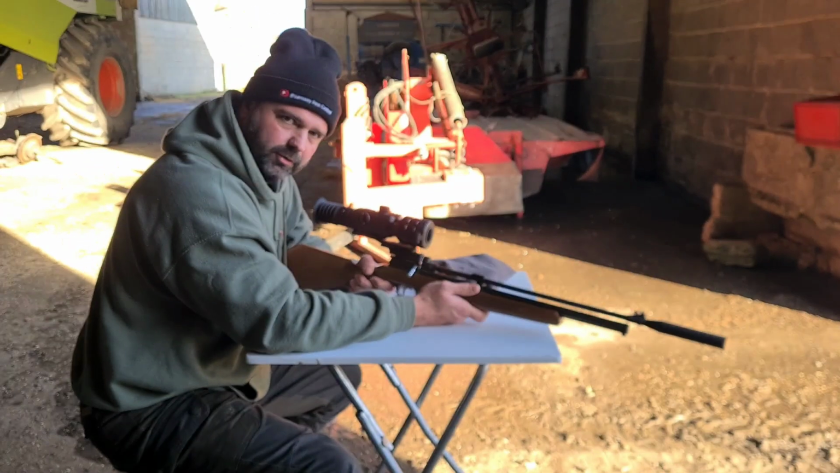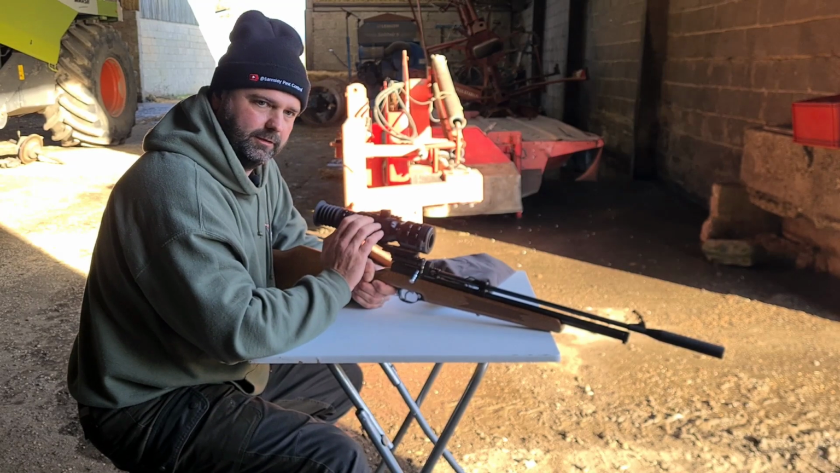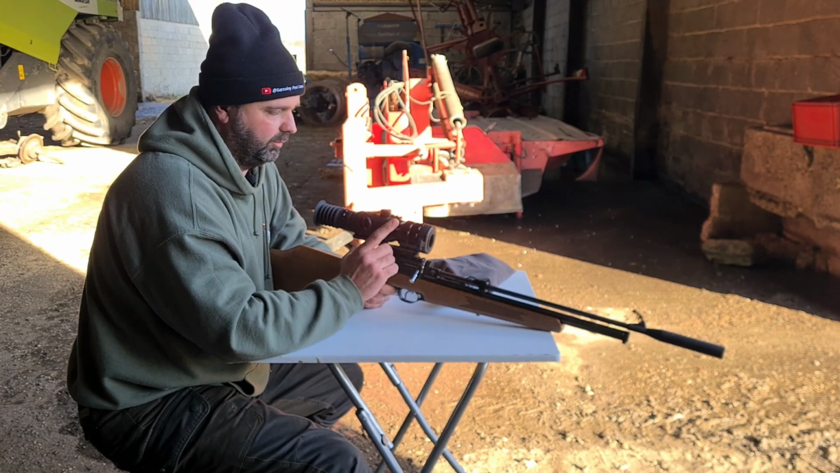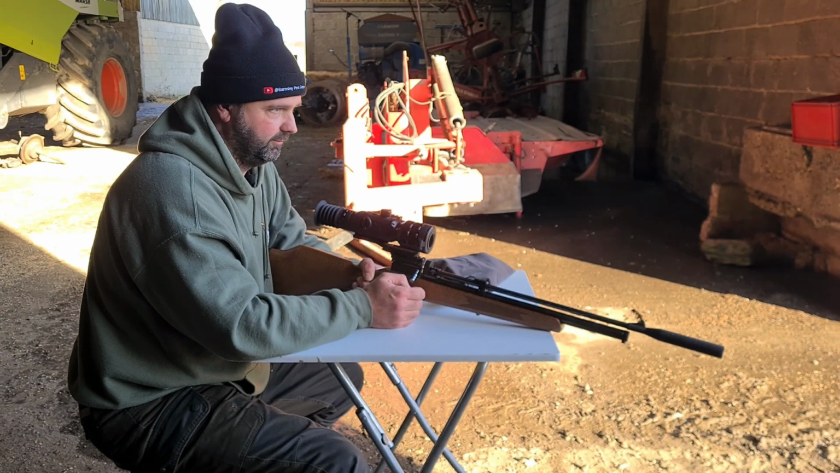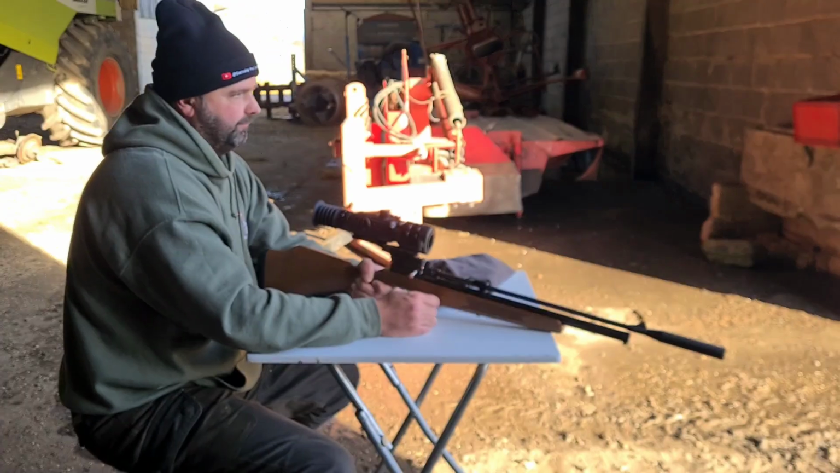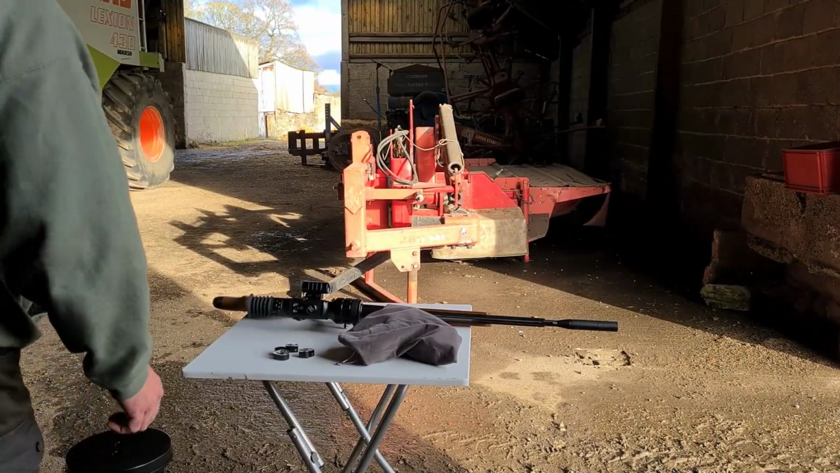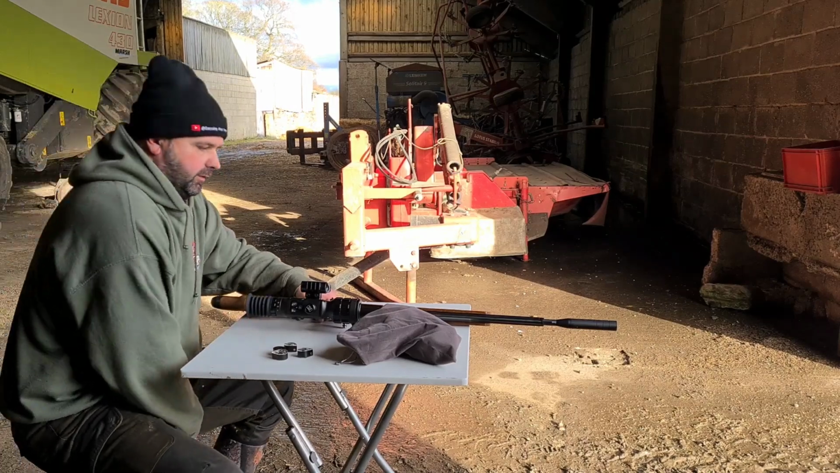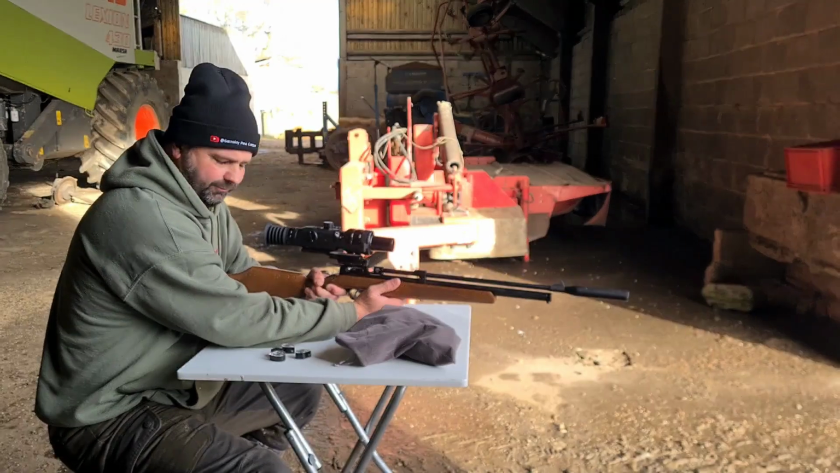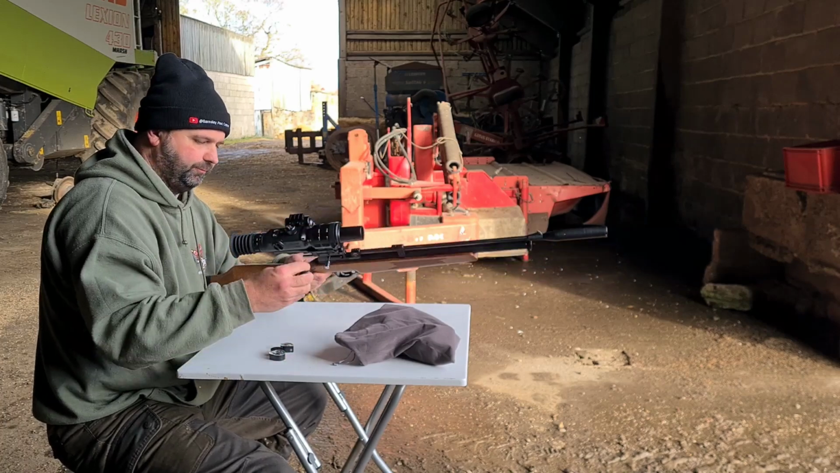So, like I said earlier on, the theory is if I change this to profile B and re-zero it, I will try it without zeroing it and see where we end up. But I've got a funny feeling that it will need zeroing. We'll see. Right. It turns out that you have got to change that. So I'm back at 14 yard again. But this time that's with the bigger lens on.